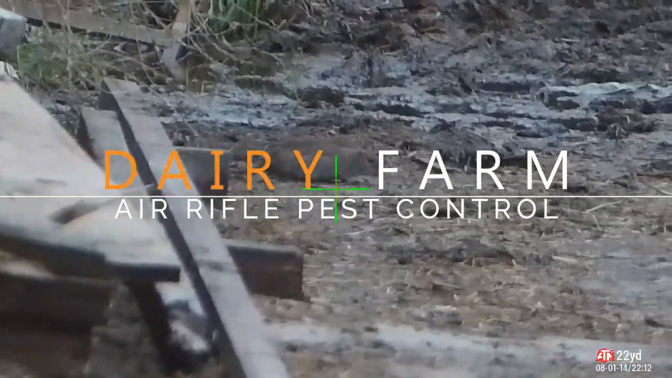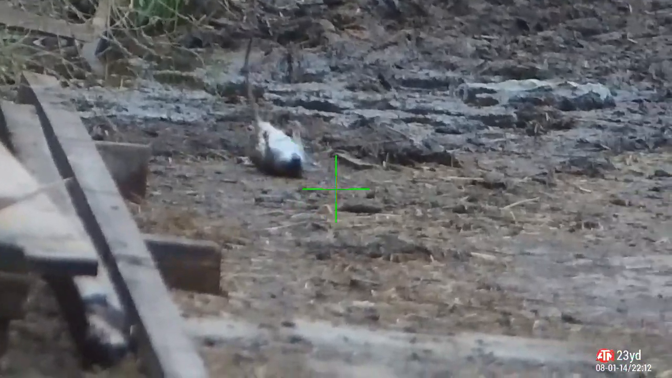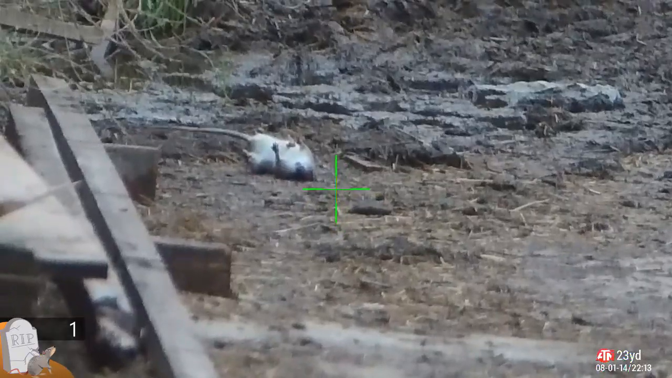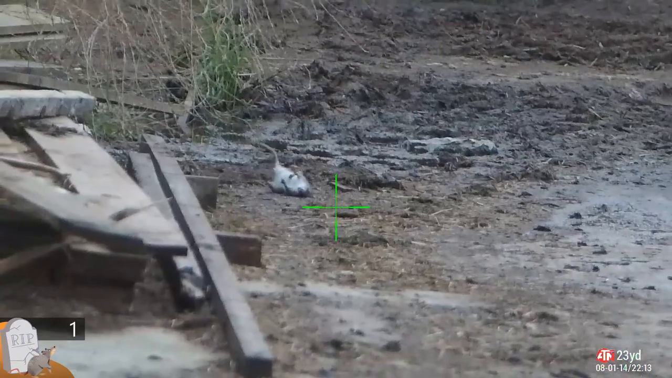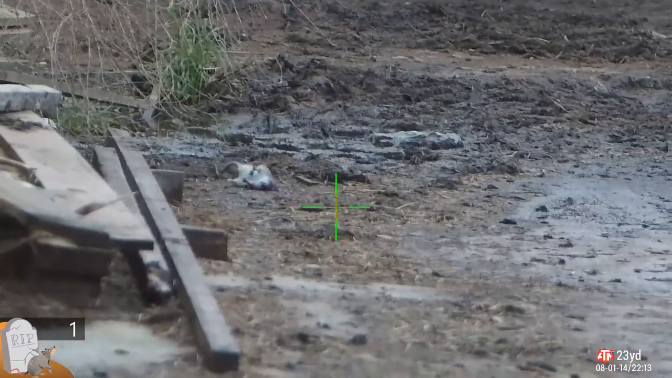March, April, May, June, July, August, September since we had dead rat. It's always very quiet over the summer, so I don't really go out shooting much. But now autumn and winter's coming on. Bring it on. First one of the season, out on the dairy farm.